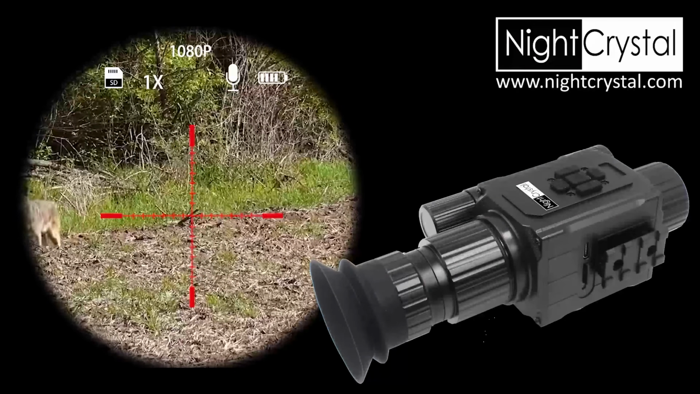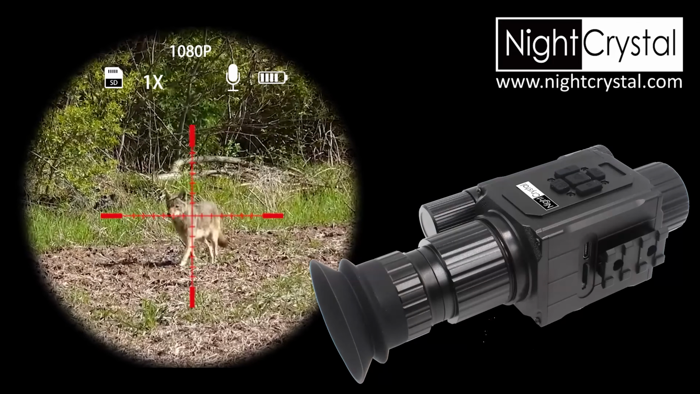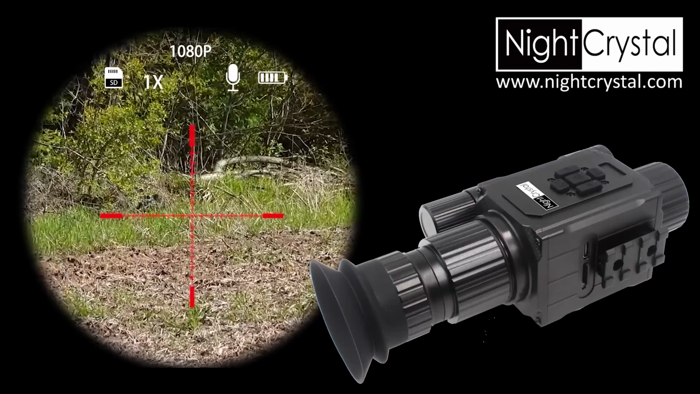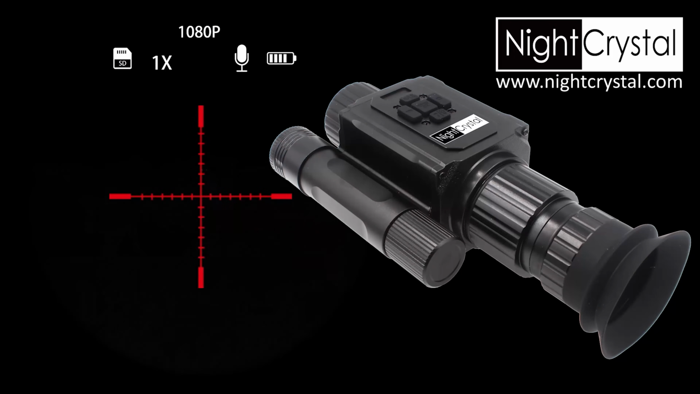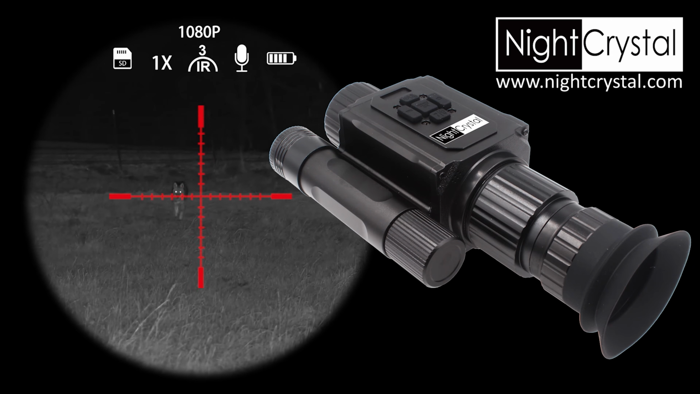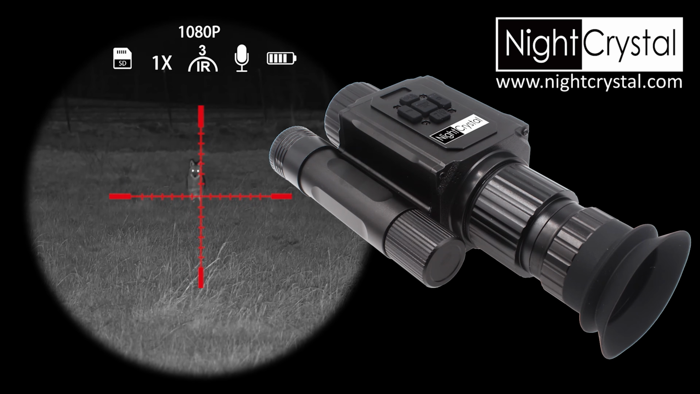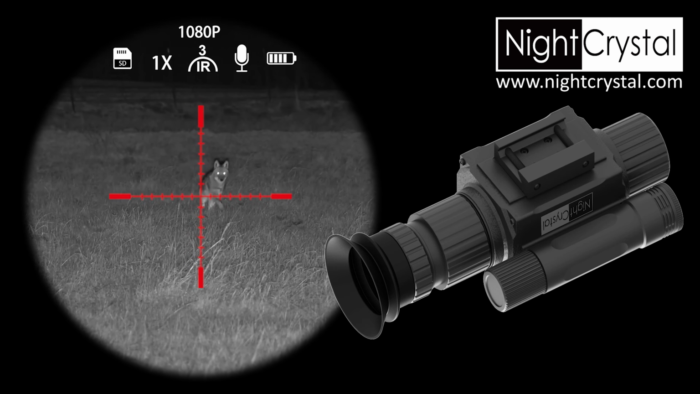Before we dive into low-light testing, here's a quick look at the daytime performance. As you can see, the NightCrystal M6 delivers crisp, full-color images in daylight, perfect for scouting during the day. Now let's see the NightCrystal M6 in action in a low-light environment. With a long press of the IR button for 3 seconds, the infrared flashlight turns on and activates night vision mode. You'll notice that what was once completely dark now becomes visible, and here we can even spot a coyote in motion.